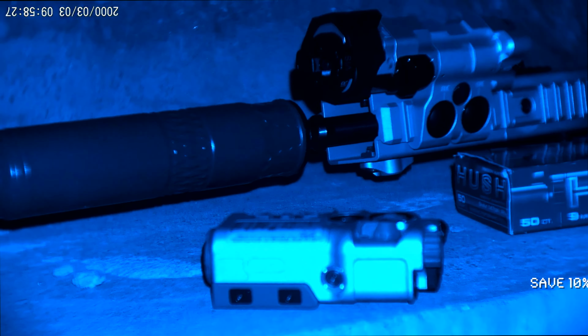So here we are swapping out the battery for the Wilcox Raid clone, just testing it out, making sure that it's working under IR.